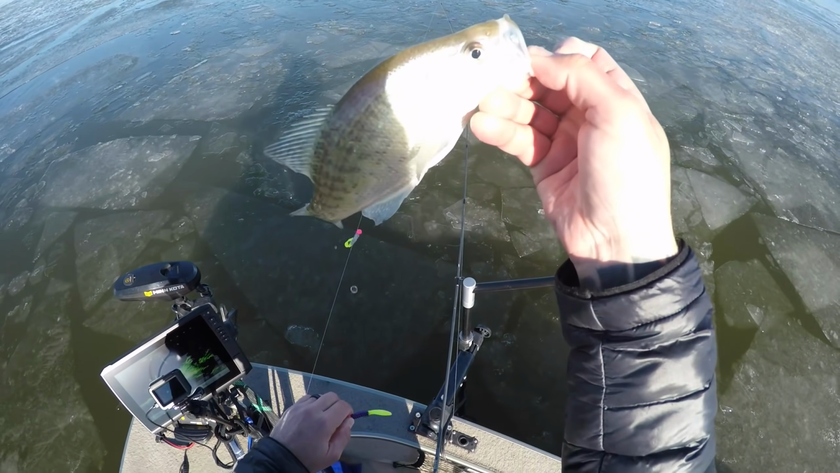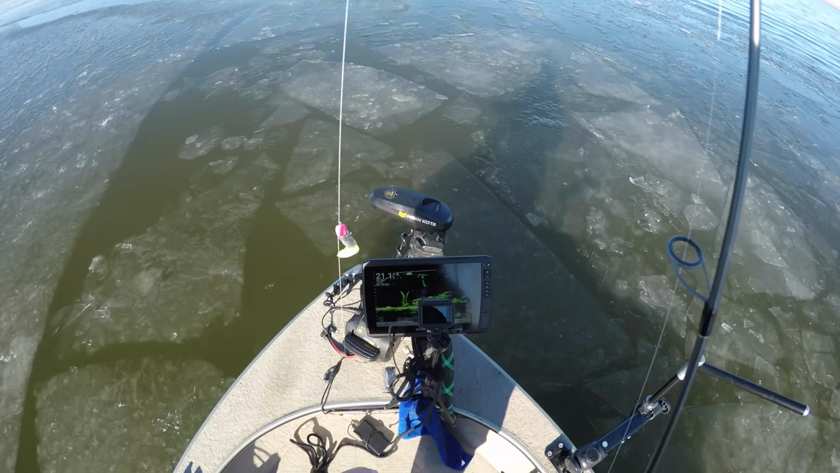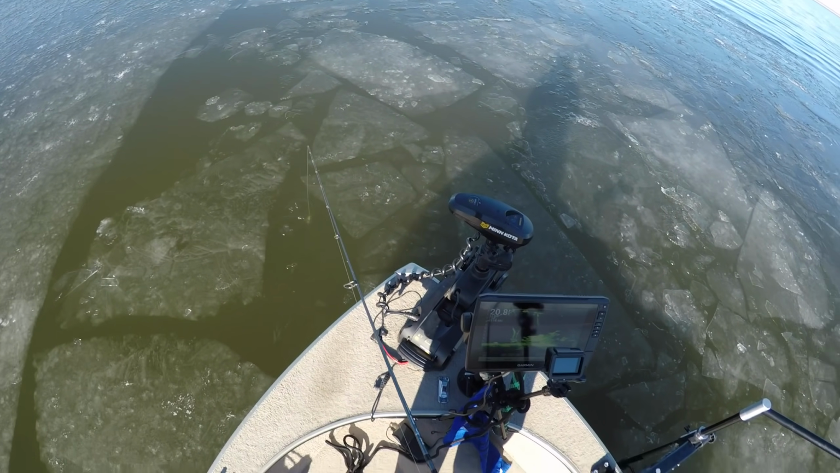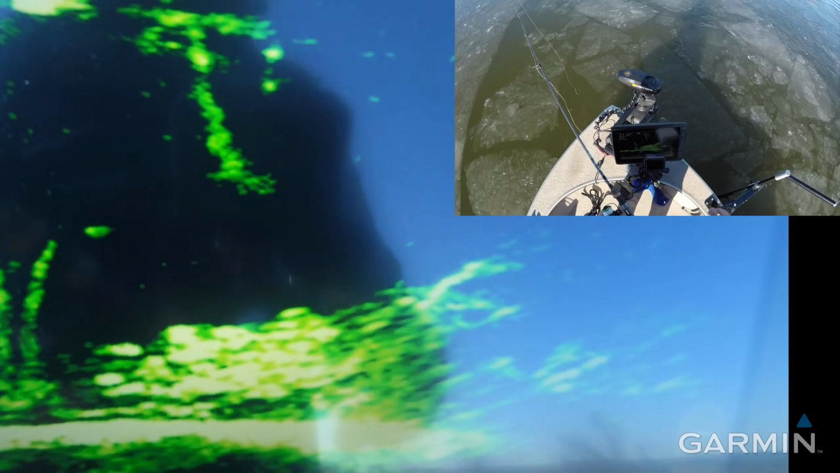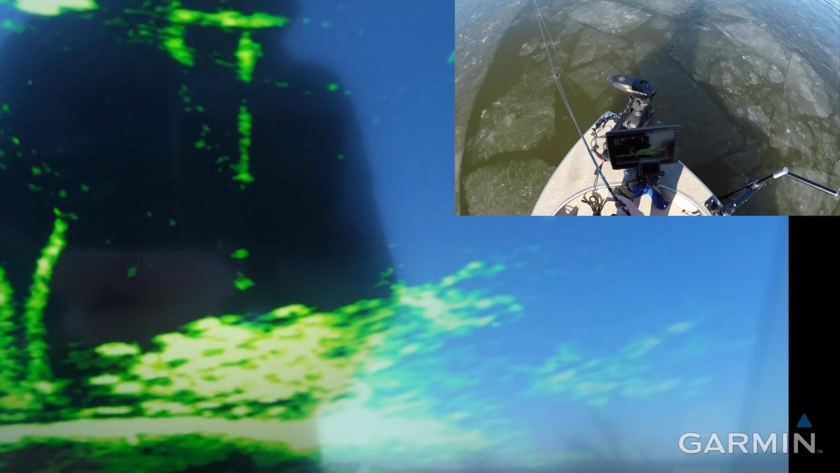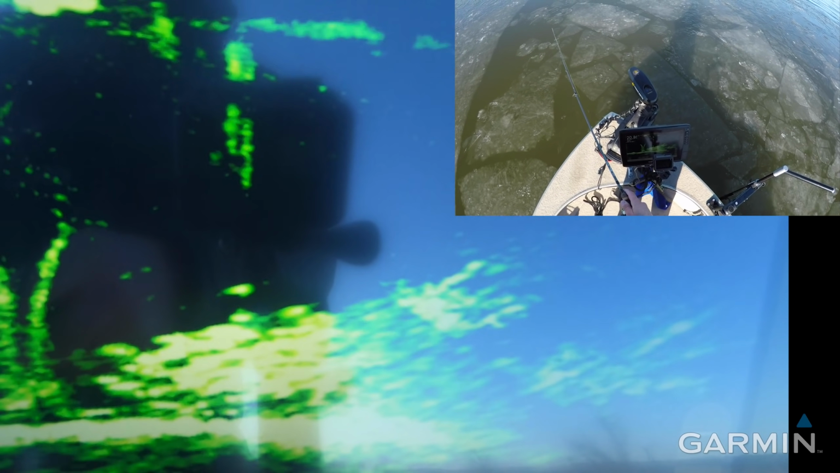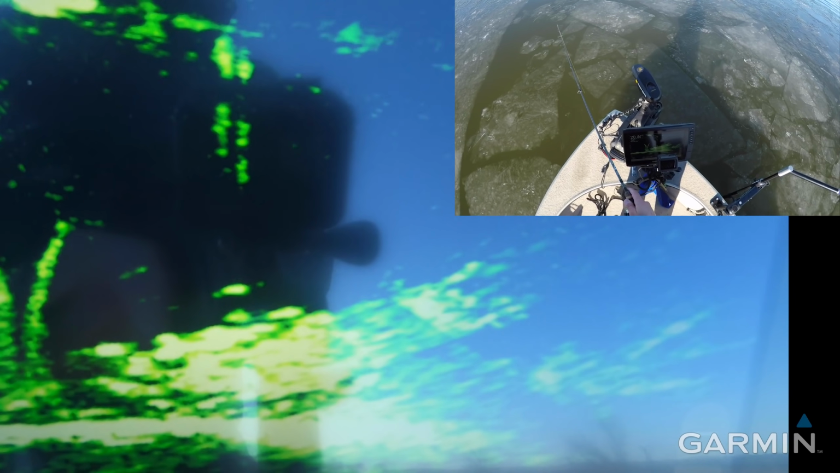Typically you're gonna find that those smaller ones are schooled up at the top of the brush pile, and you've got to get down a little bit deeper, but in the interest of not getting snagged, I always like to start at the top. So you guys can again see, I'll just let those baits hover, because crappie will come up out of the tree to grab it.